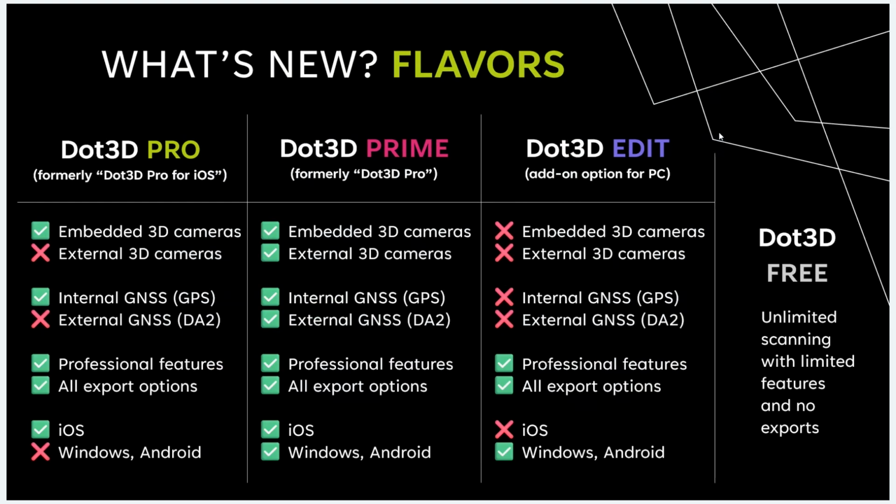So the Dot3D Pro version includes all your scanning and editing and processing capabilities. All of the core functionality of Dot3D and all the professional functionality is included in there. But what it does not include is external hardware capabilities. So if you're utilizing an Intel RealSense, a DPI kit, or a Trimble DA2, or any of our other GNSS receivers that we'll be adding support for, that's where Dot3D PRIME comes in.